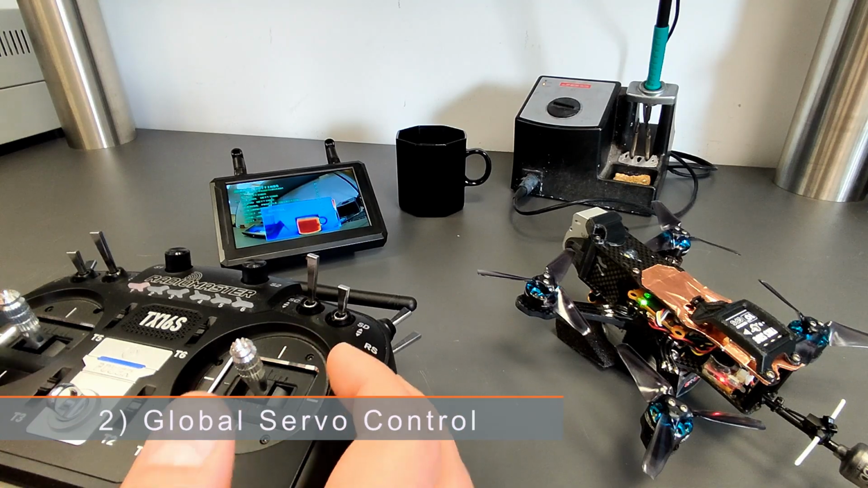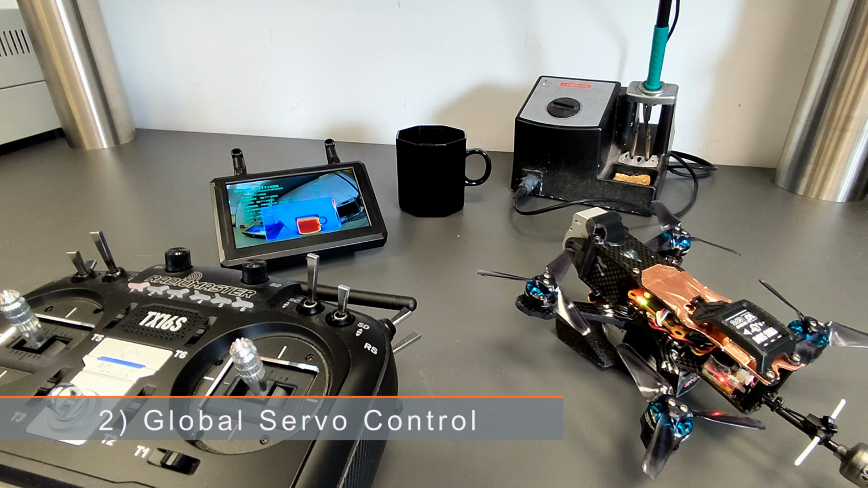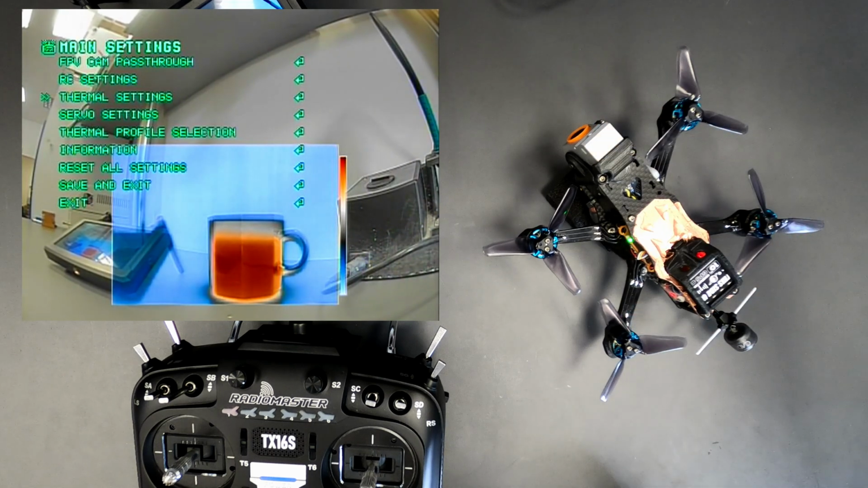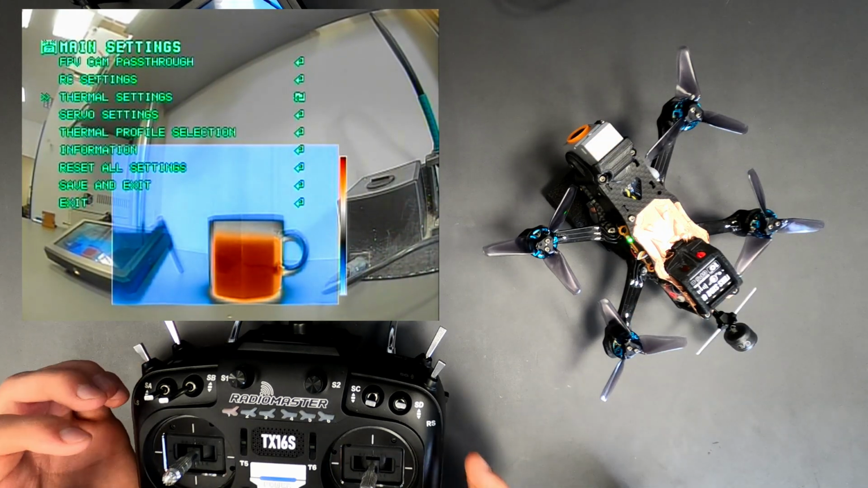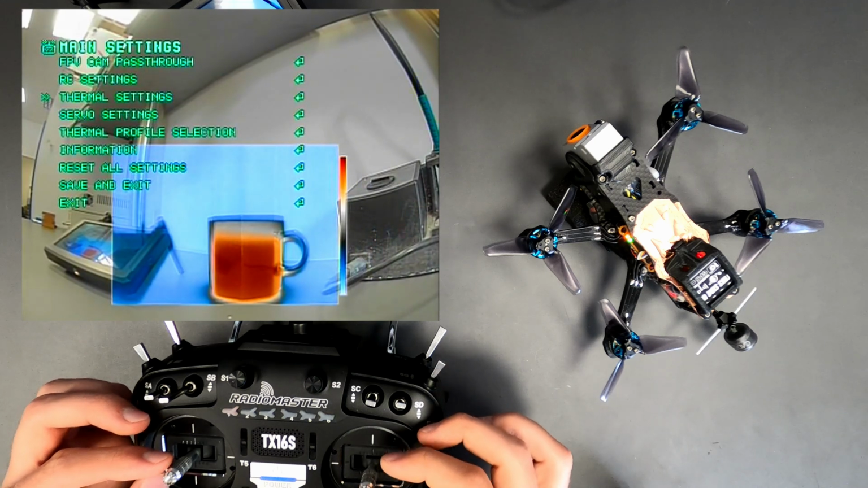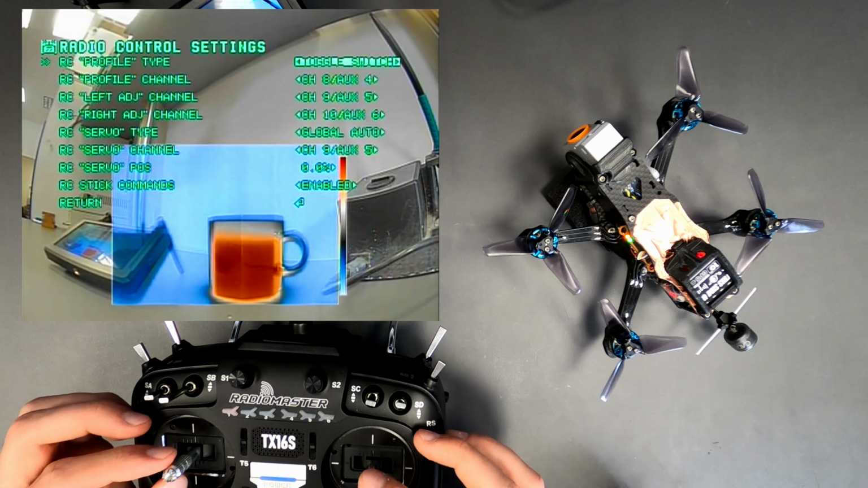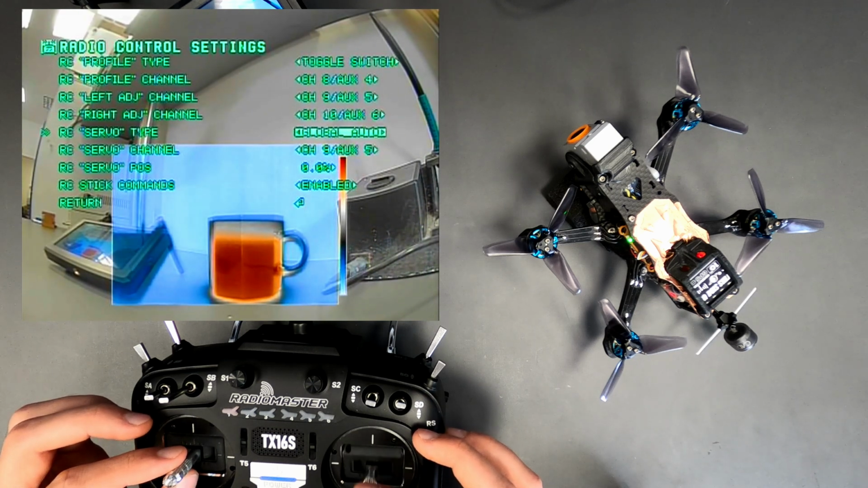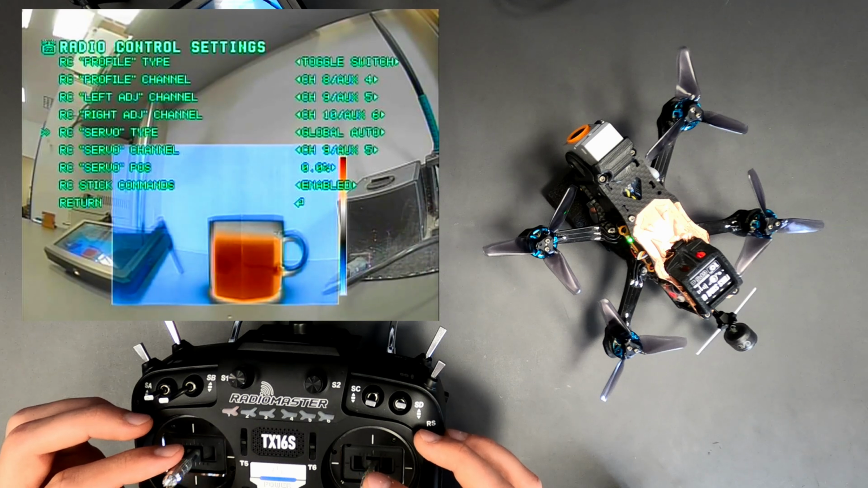We received feedback that linking the RC remote control with the servo motor in combination with the thermal profiles was not intuitive. The suggestion from Pavel, known from FPV University, greetings go out, was to set the servo angle to a fixed RC channel. To enable this approach, the servo can now be controlled globally, independent of the thermal profiles.